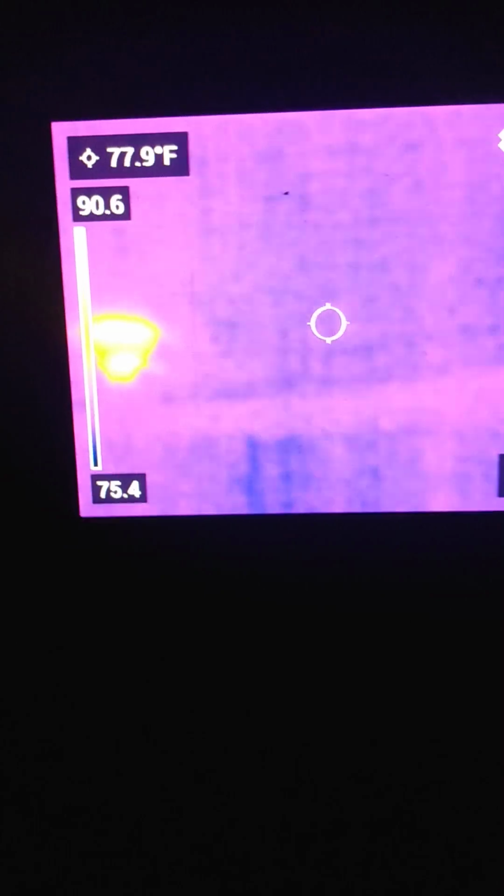So I'm hoping that there'll be a knocking sound and I'll be close enough. That is a ceiling fan there, which is running. That's the top of the ceiling. We're looking at a window. You can see there's a cooler area near the window. The knocking sounds aren't on this wall, but I'll get to that. If I hear a knocking sound, I will switch really quickly.